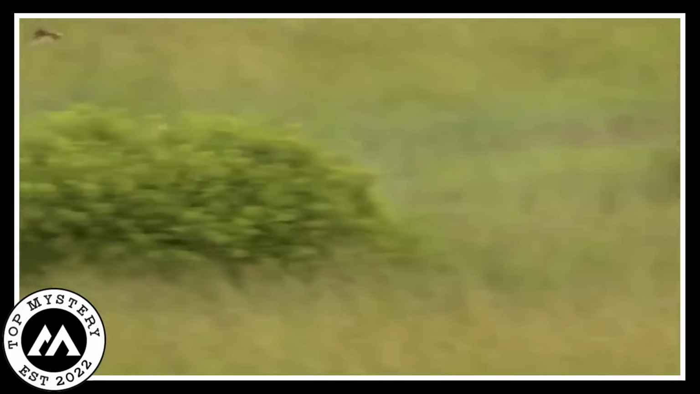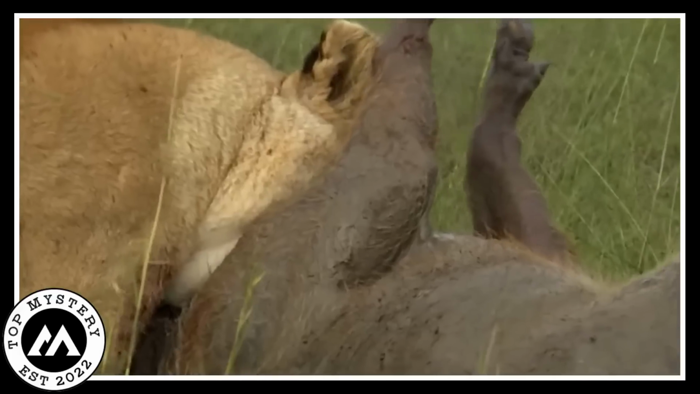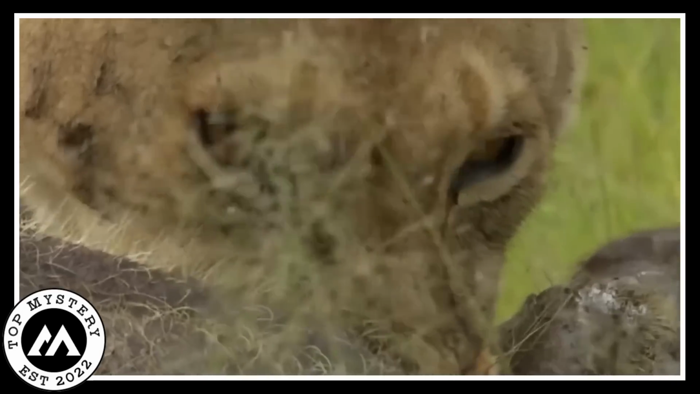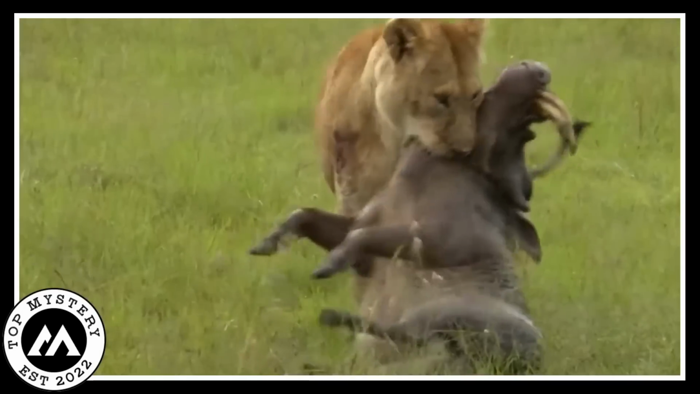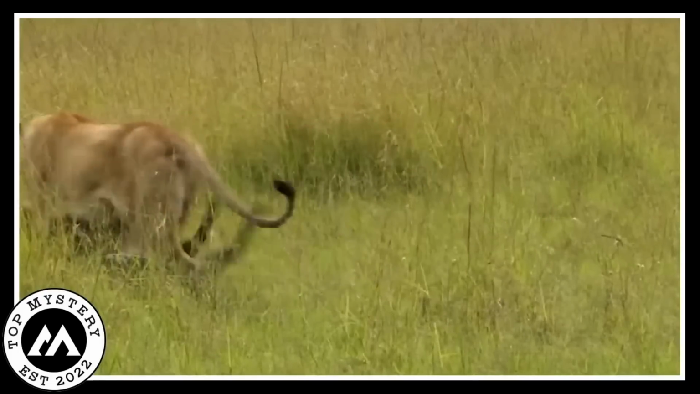It's this intense moment of nature doing its thing. No fancy words needed, just a hungry cub, a determined mom, and a warthog facing the lioness stare down. It's like the animal version of a superhero saving the day for the little sidekick. Wild, right?